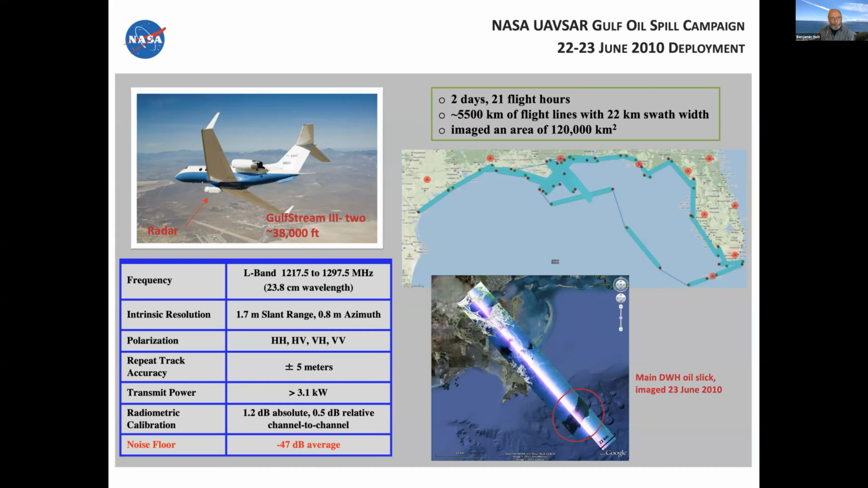It has good resolution and multiple polarizations, which have been used successfully quite a bit to derive many different channels. Putting together the polarizations, you're able to derive many different kinds of scattering information, which can be very useful.